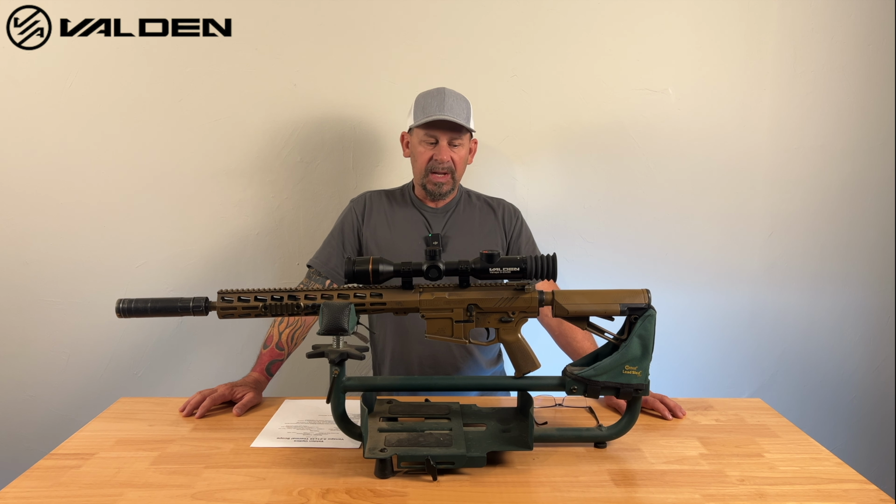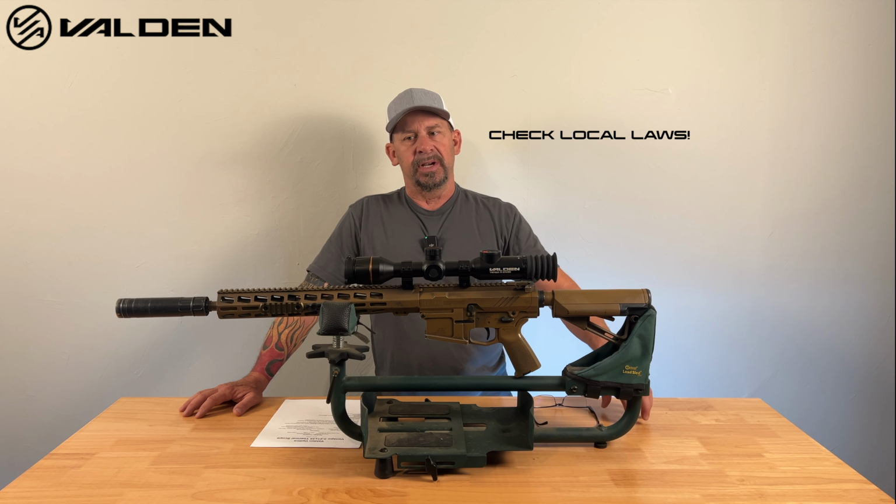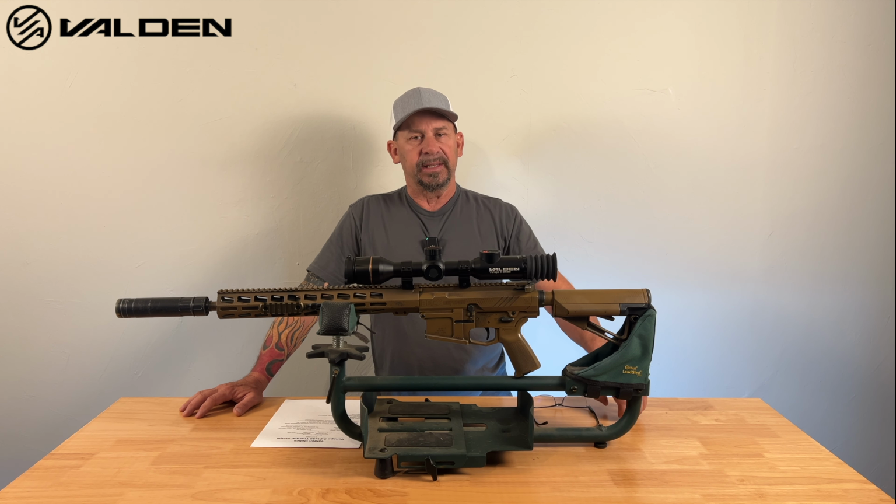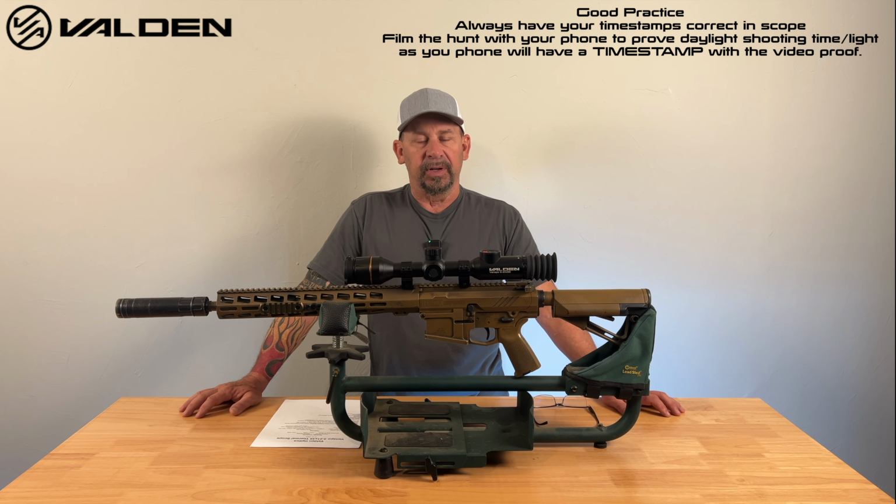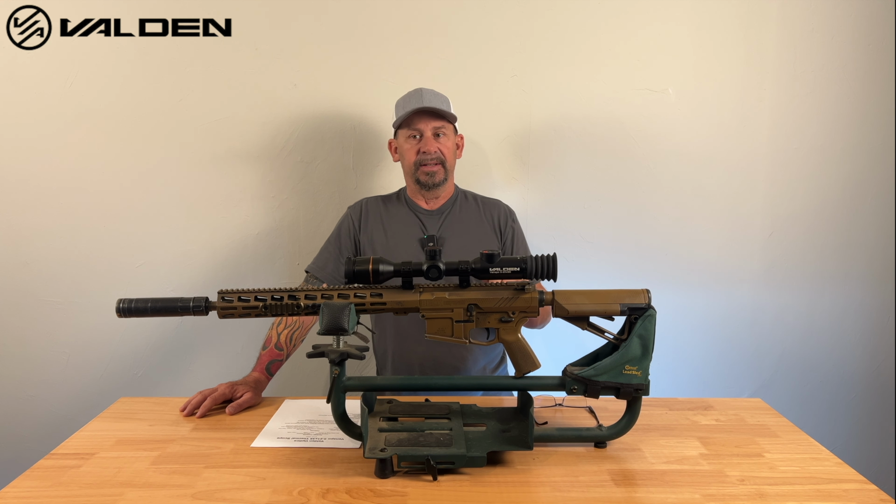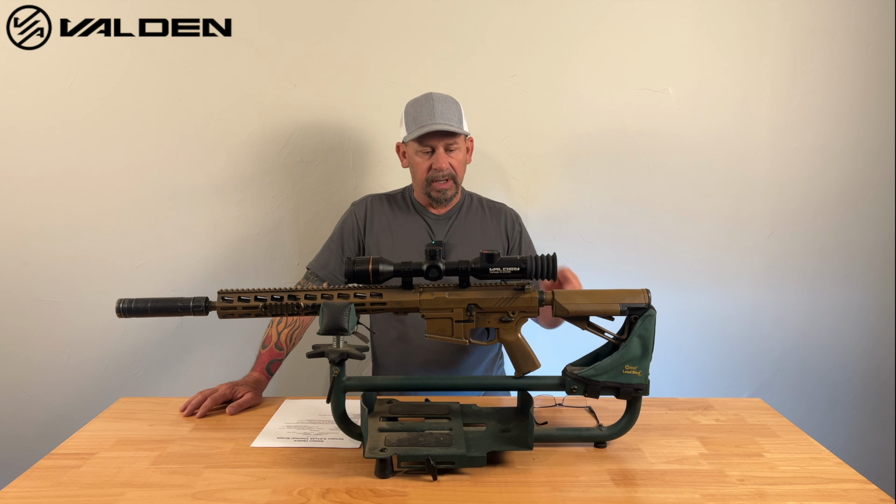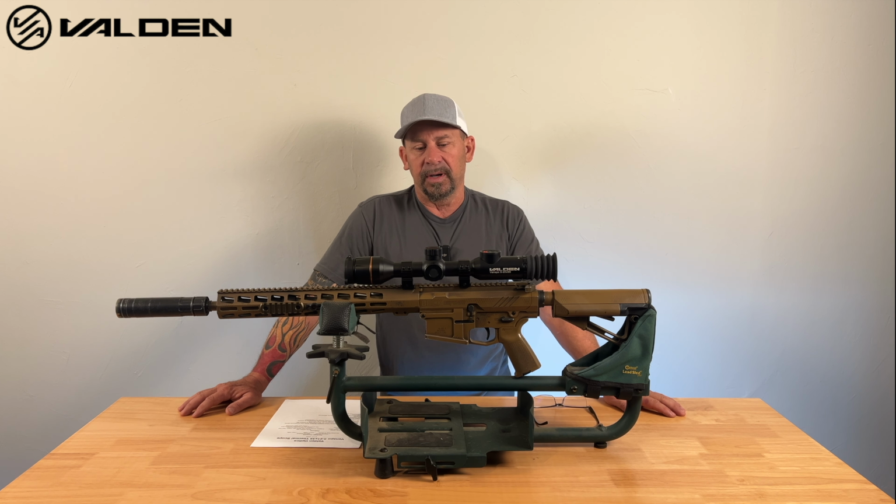Now, I have used this thing during the day and at night here in Texas and a lot of other states. As long as you're hunting that specific animal in legal light hours, you can use a thermal. We're fortunate enough to be able to use a thermal day and night here. So like we can use a thermal till a half hour after sunset for deer, and then we have to switch over to hogs. So I've used this scope here for deer hunting and for hog hunting.